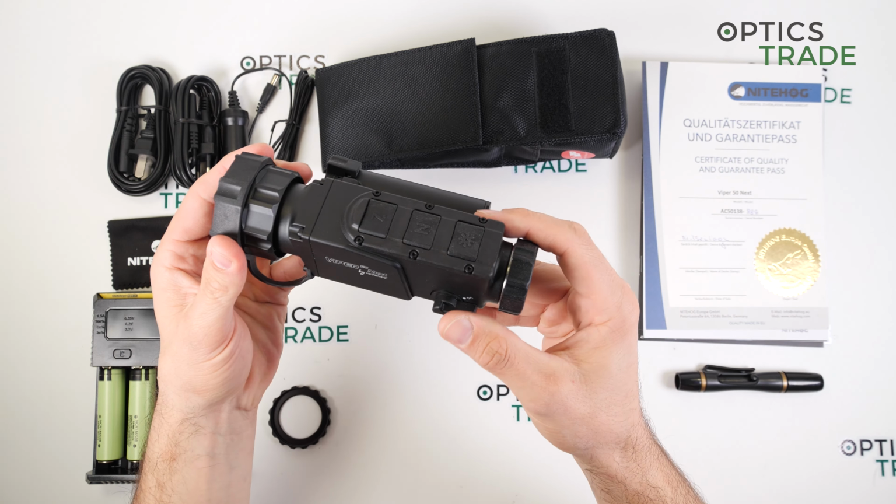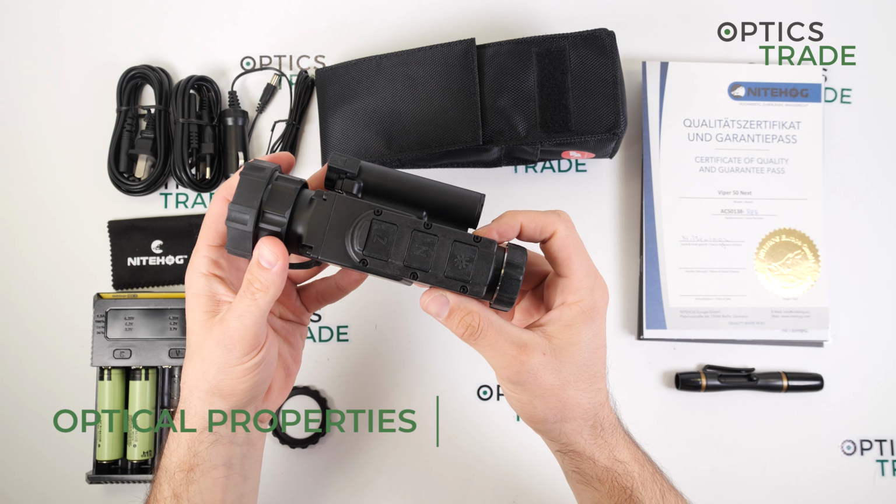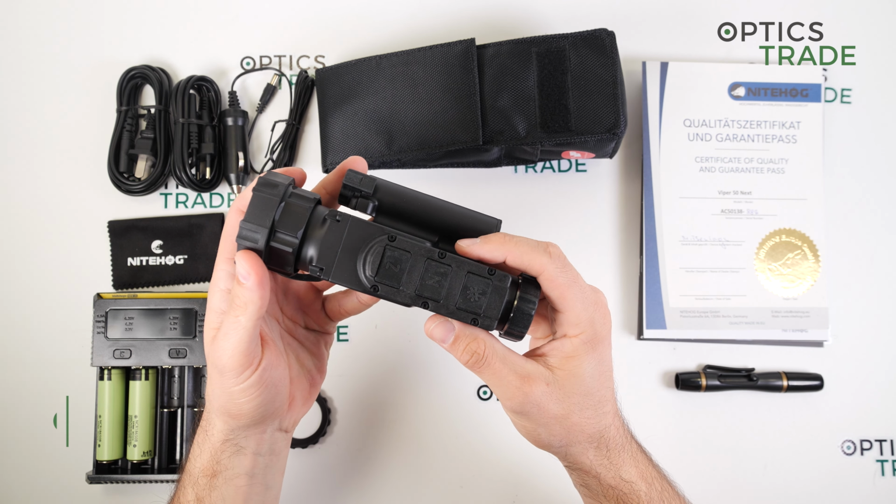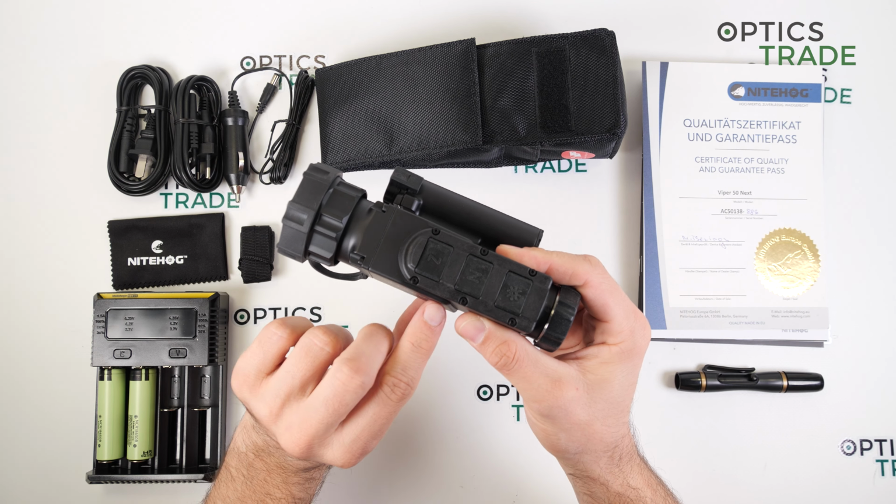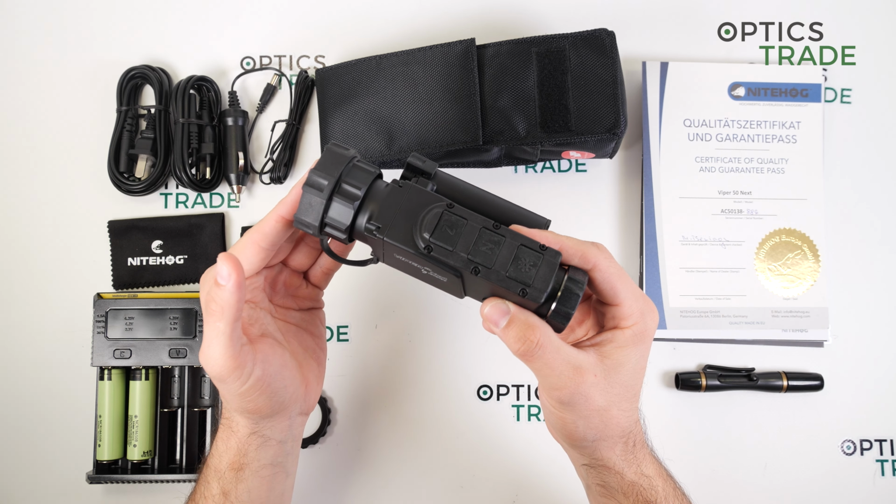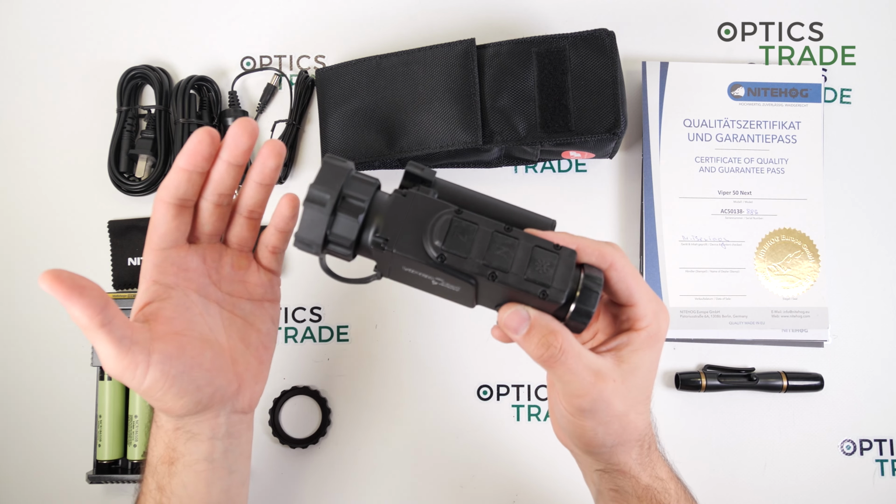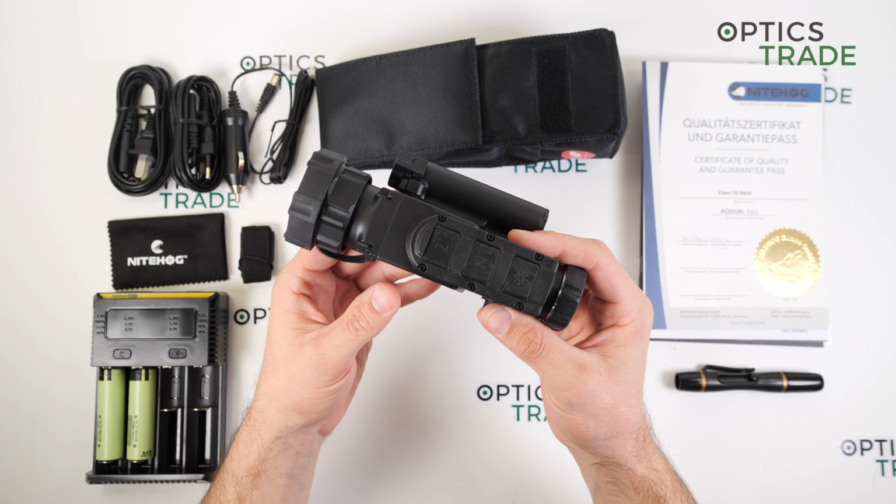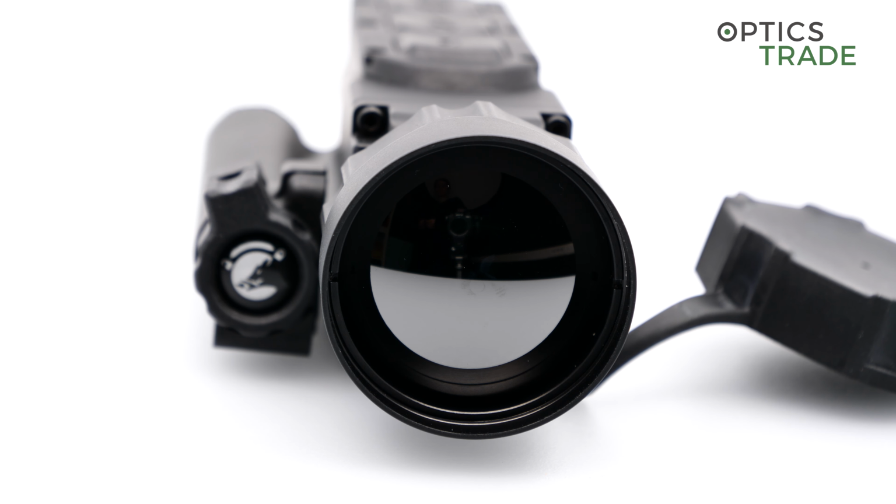Okay, now for the optical specifications. The device has a bit of magnification. I don't actually know what the main magnification of the device is, because Nitehog does not state it anywhere, but I think it is about 2 times magnification at the smallest magnification through the device.